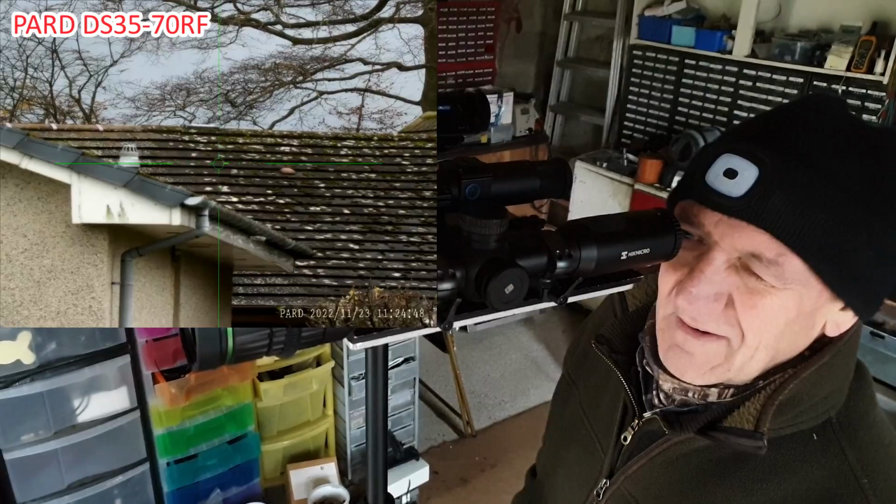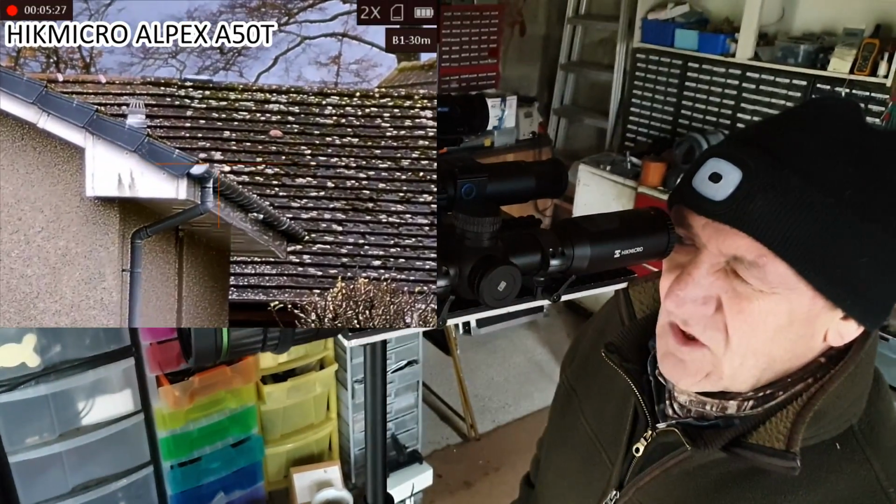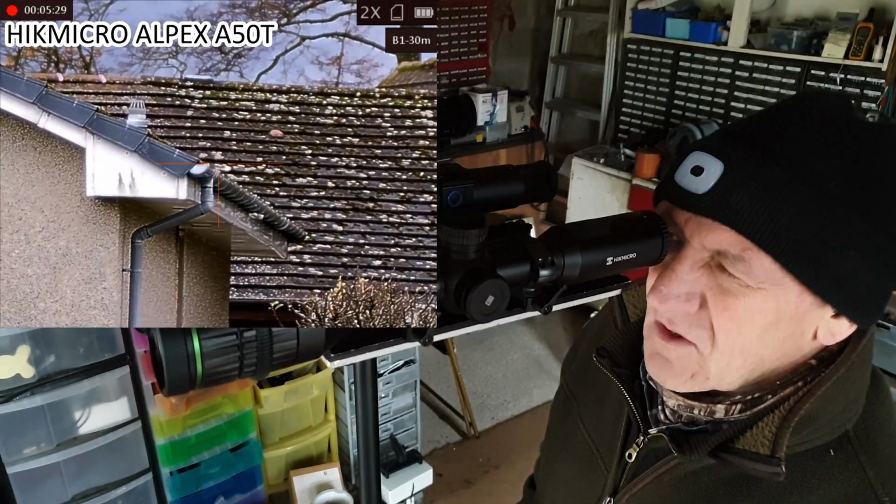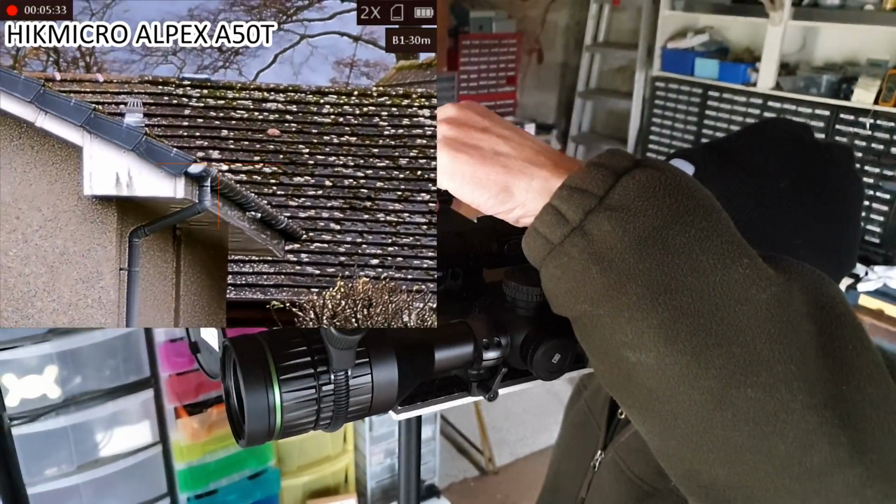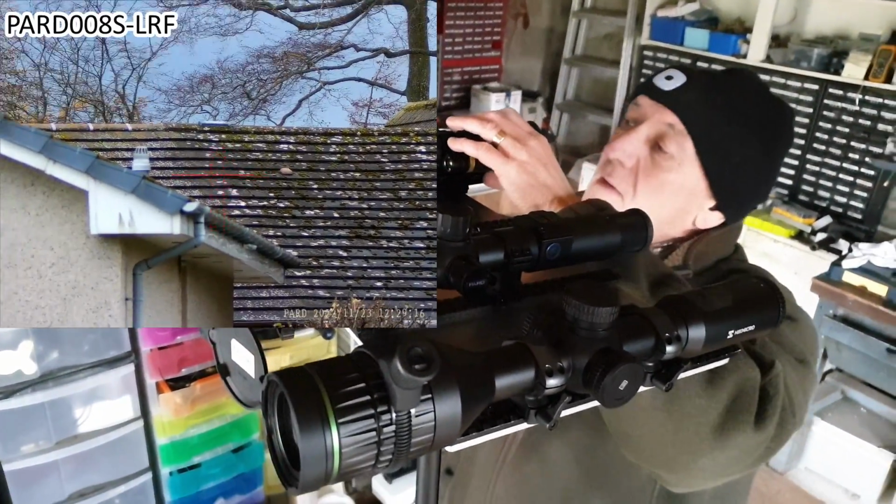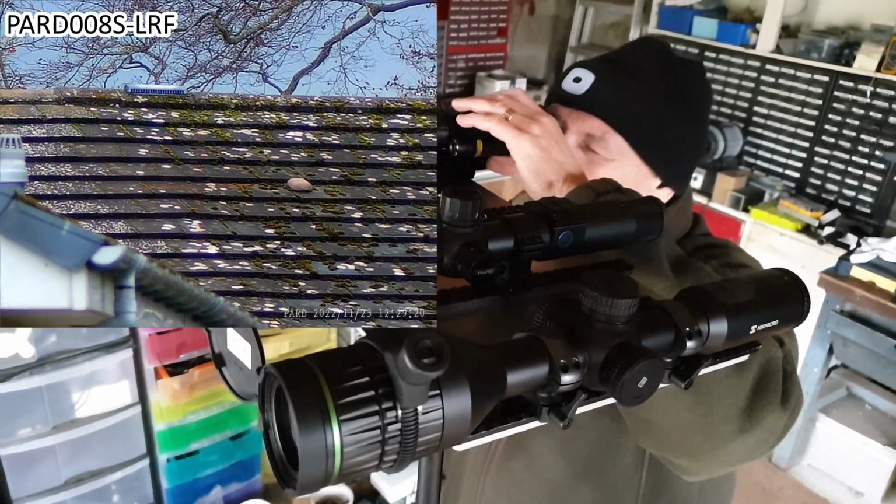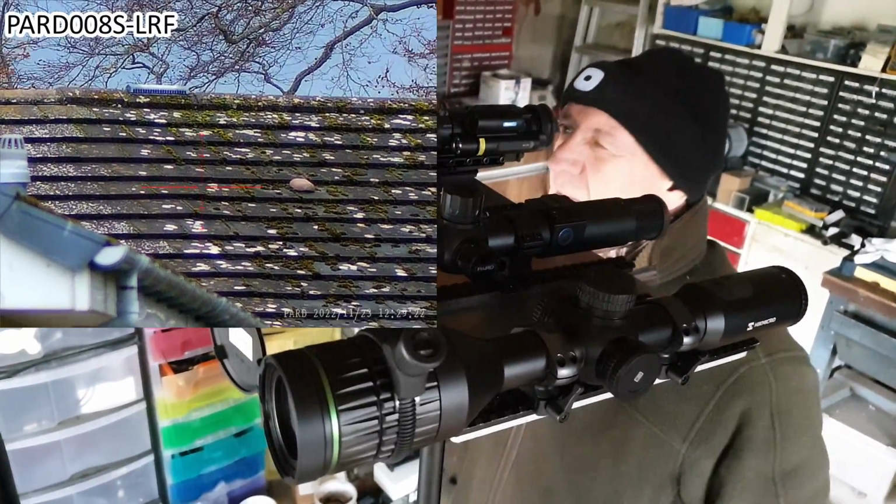Let me put the Hike up to 2 times, which is 7 times mag, as close as we're going to get it to the base mag of the two Pard scopes. And the front button on the Pard, just take it from 6.5 to 13.